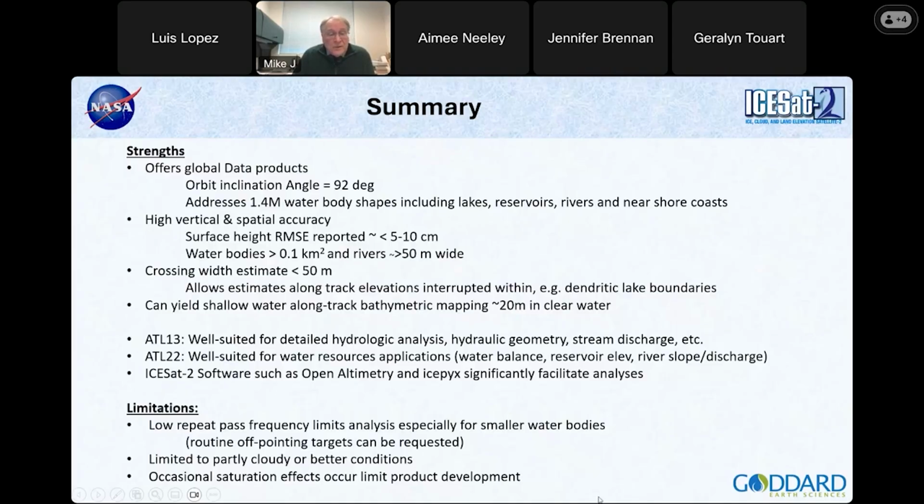We're also limited due to occasional saturation effects in product development. There actually occur some cases where we have so many photons coming into the surface in a small area that the detector can't handle that, and so we can't really make an estimate of what actually came down. That occurs rarely, for the amount of data we go through.